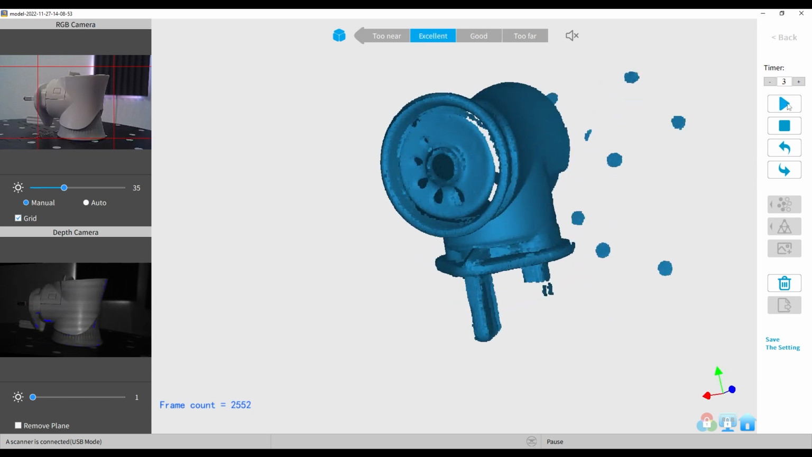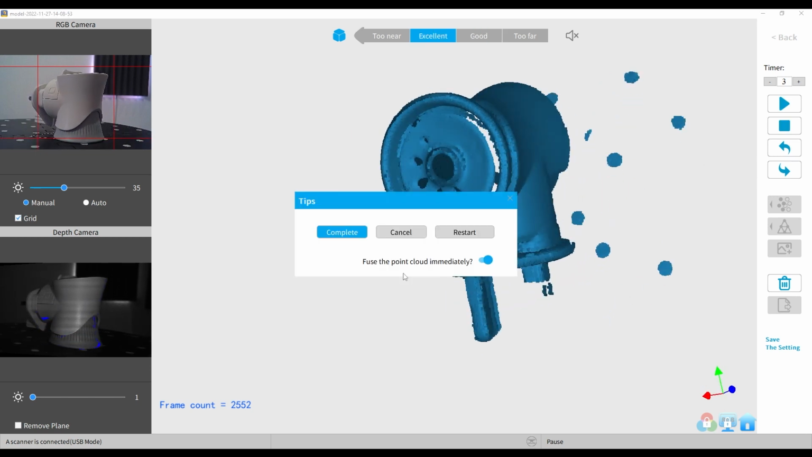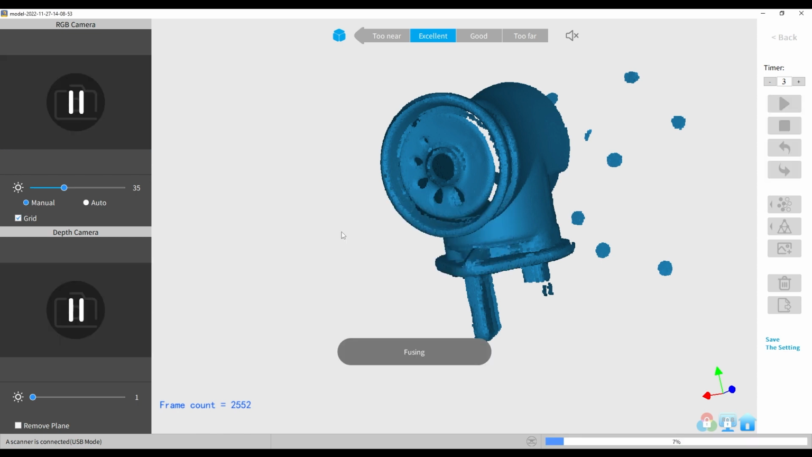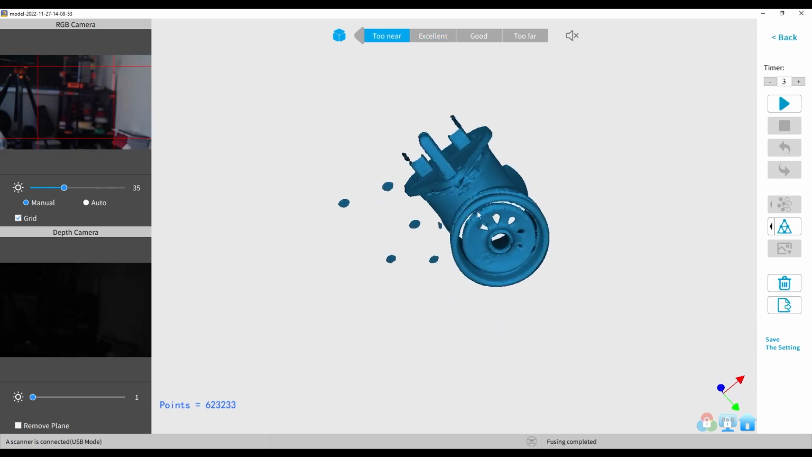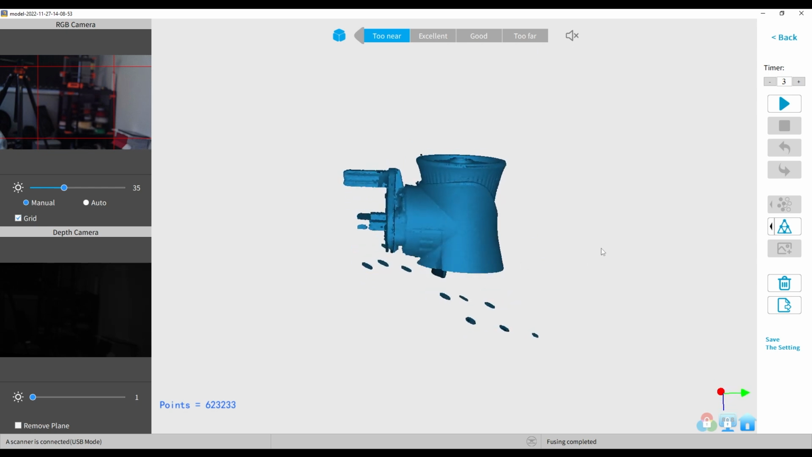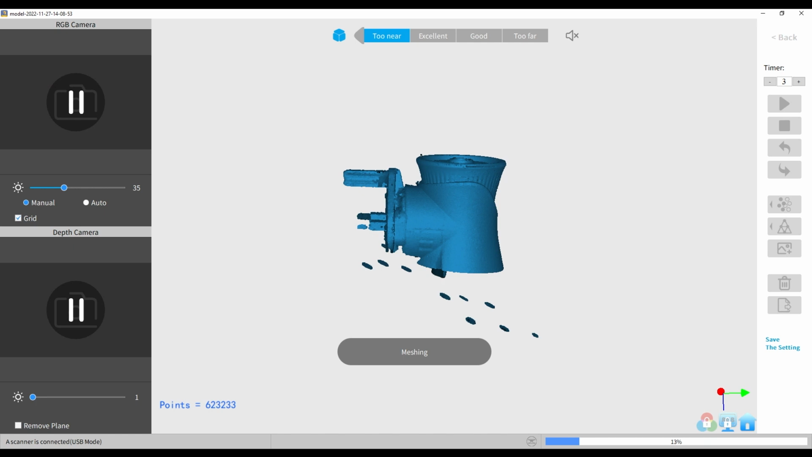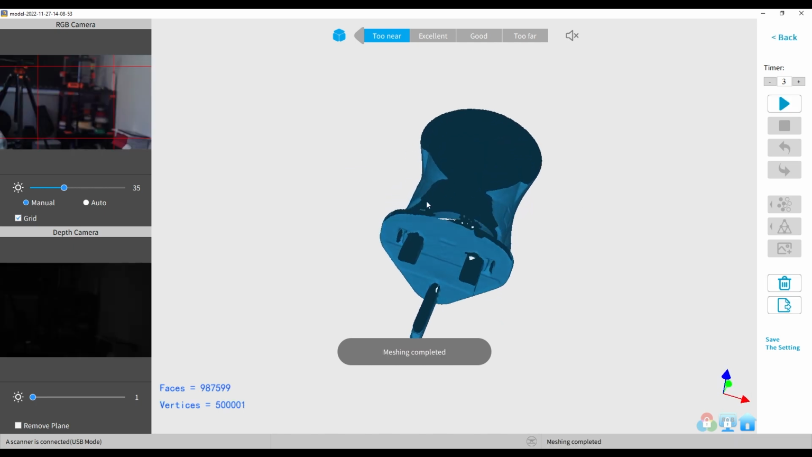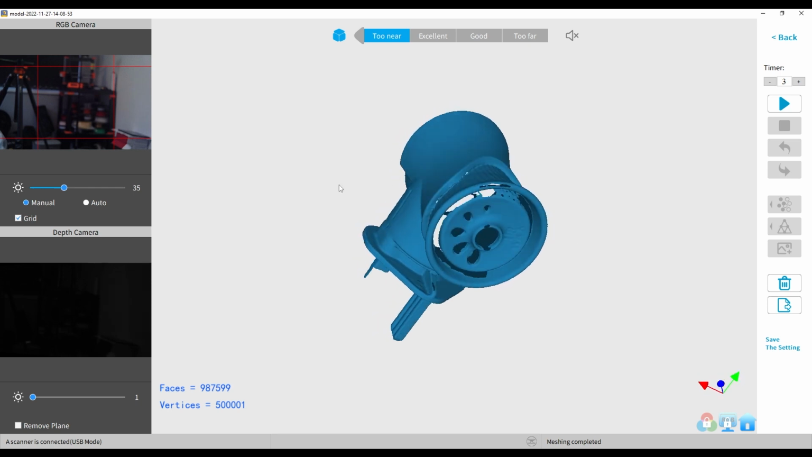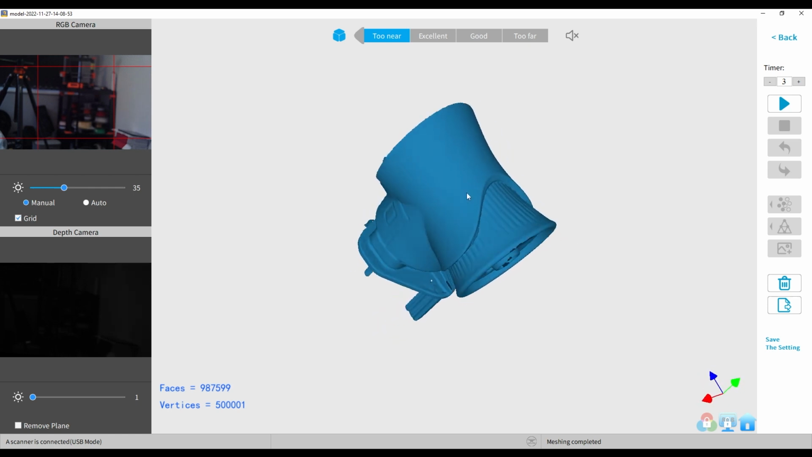So we're going to go ahead and press stop and we're going to tell it to fuse it. Now this will take a minute, so I will skip this for you. Okay, so it says fusing completed, so that looks fairly good. So let's go ahead and set it to make a mesh. Okay, so there's our mesh. And yeah, that's looking not too bad. There's a few little gaps. It would definitely need a bit of processing.